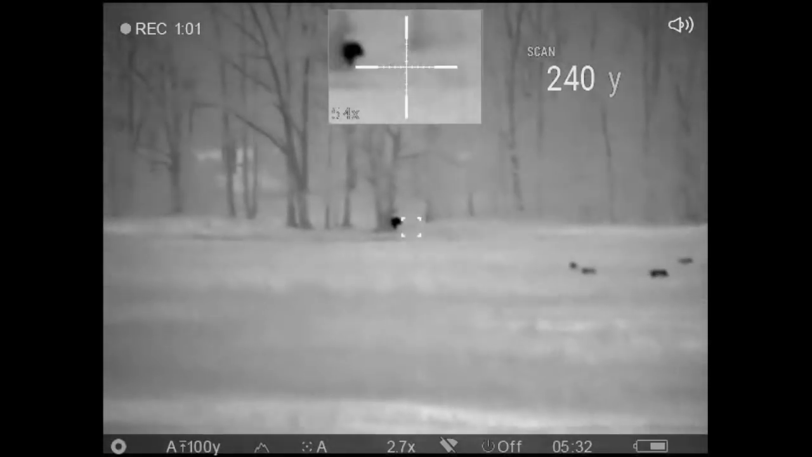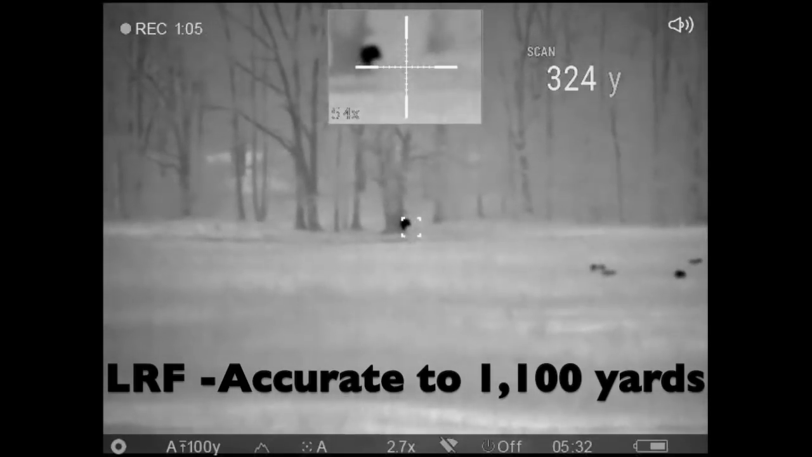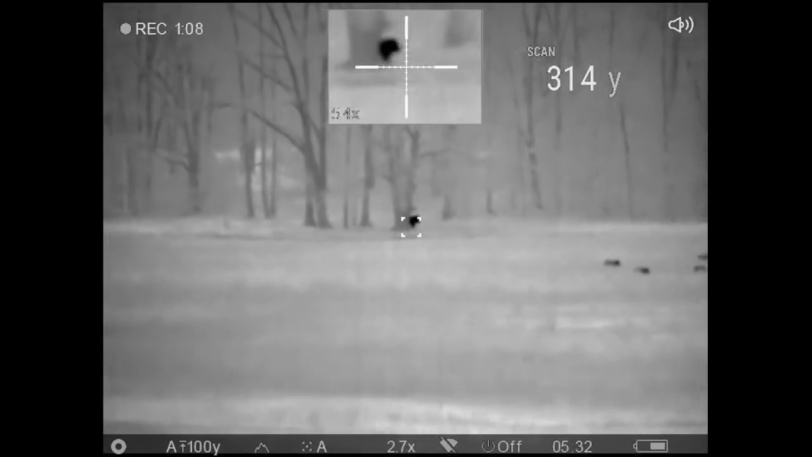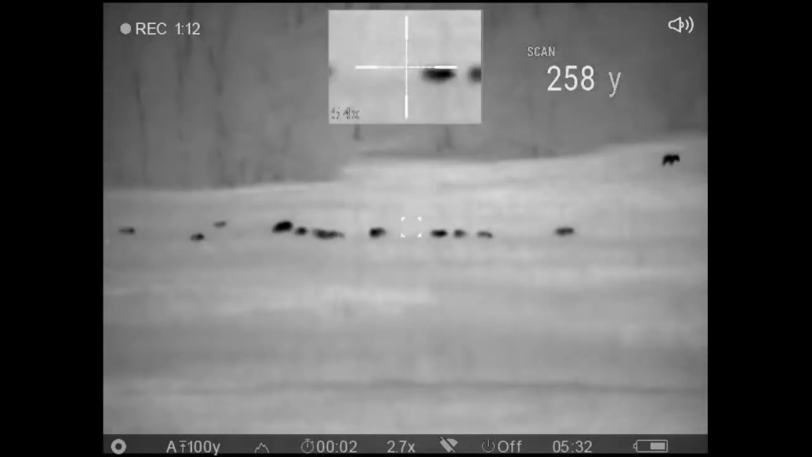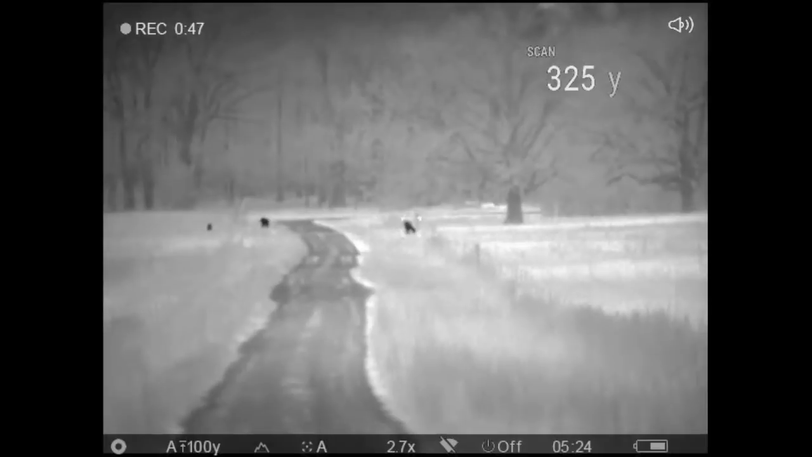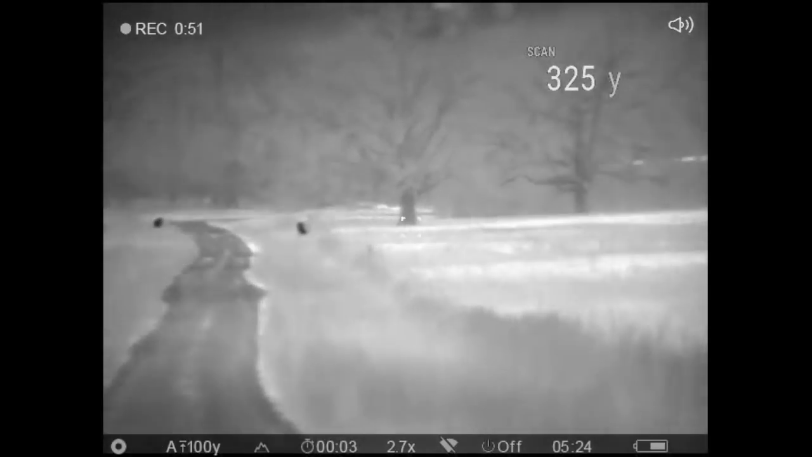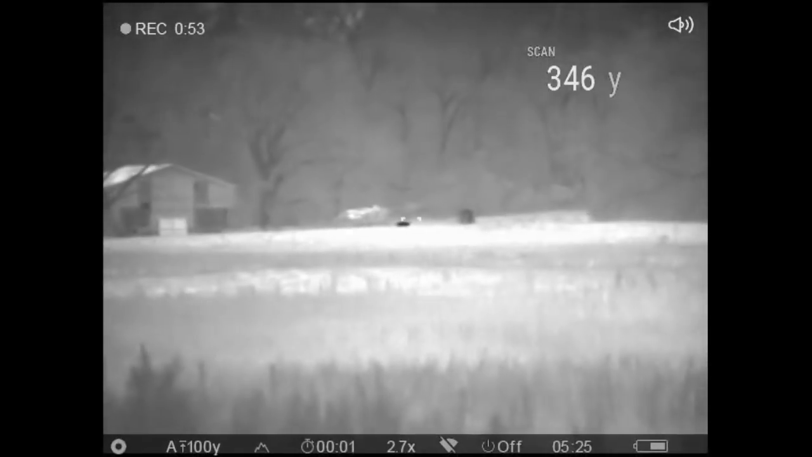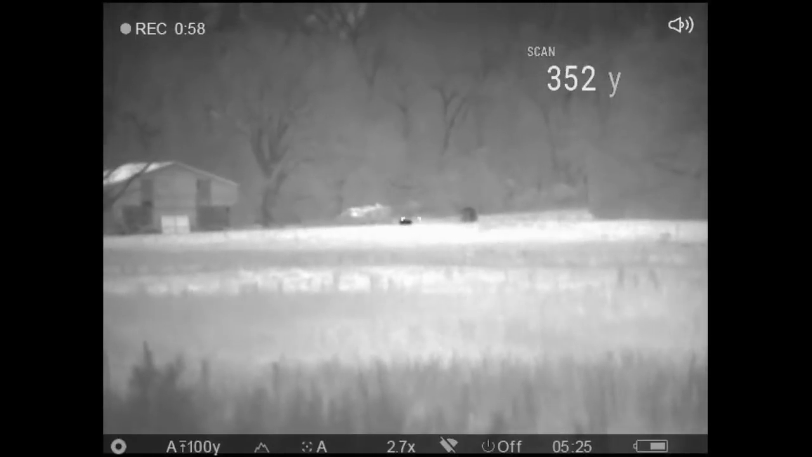The LRF unit is also, Pulsar says, accurate up to 1100 yards. I didn't use it that far, but I did get to about the 400 plus range with the LRF unit. Afterwards, we know the ranges where we were hunting and where we were spotting with the scope, so we know that these were pretty accurate. I was very impressed with the accuracy of the LRF unit itself.